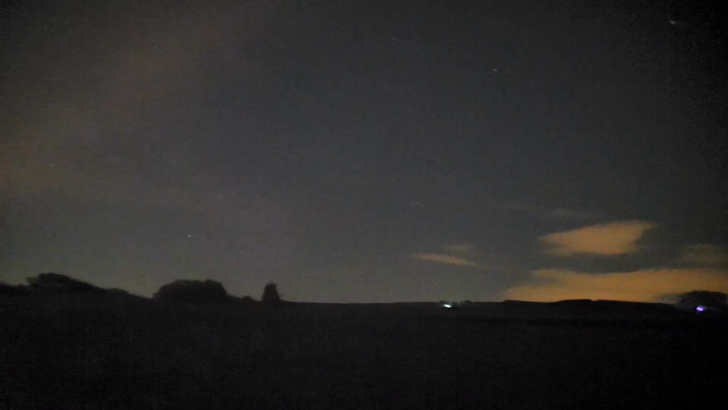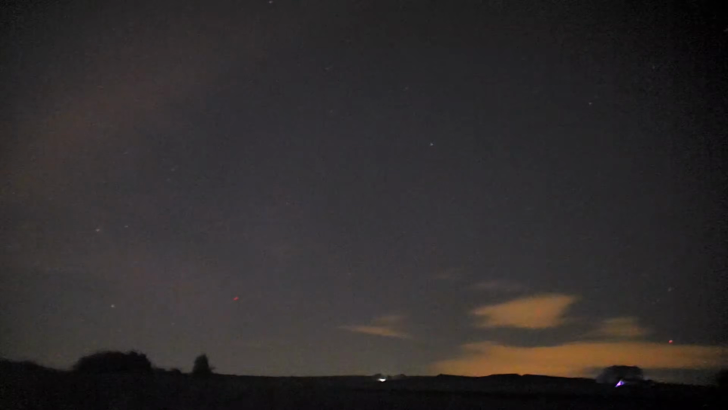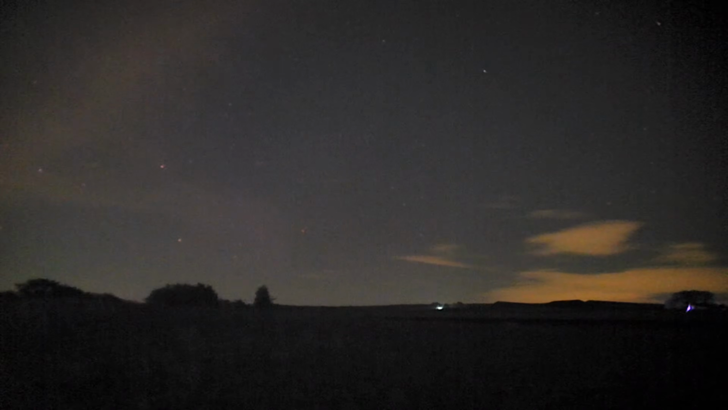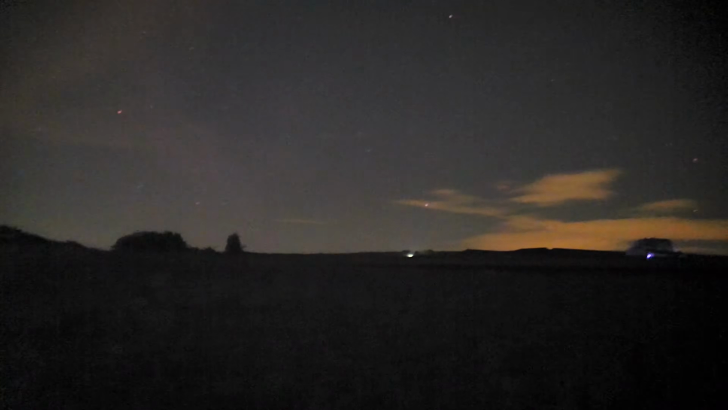The thing is, if we didn't have night vision equipment, you wouldn't see that. But they have gone now. No, it's gone back out. There were two. There's the white light in the middle.